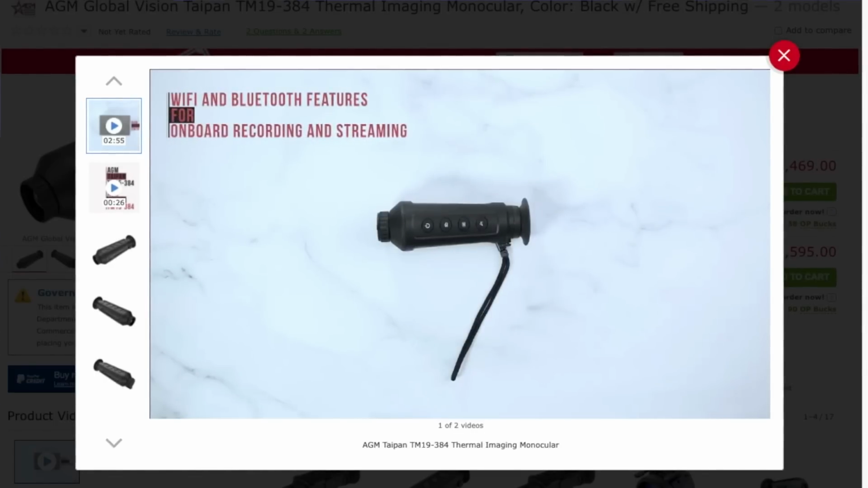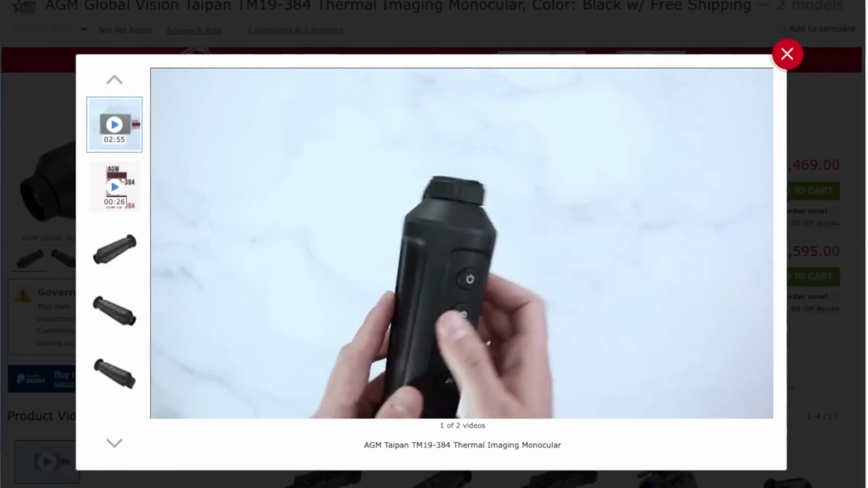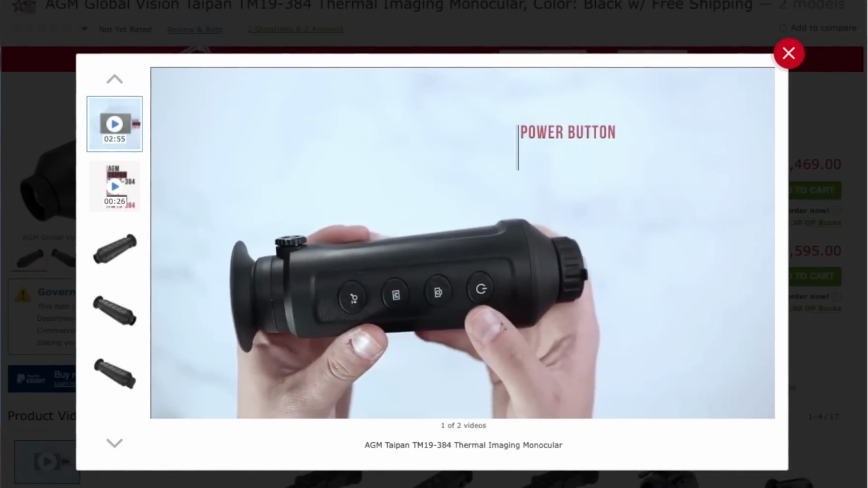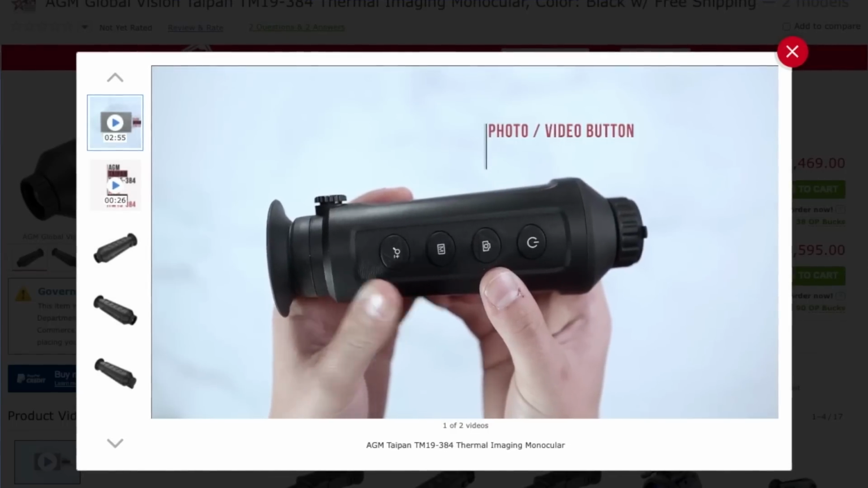This is my large size gloved hand. I think it's relatively small. I found it easy to carry, easy to integrate. Would fit in like an M1A, M14 ammo pouch. AR-15 is a little bit tight. You might want to have a dedicated pouch for it.